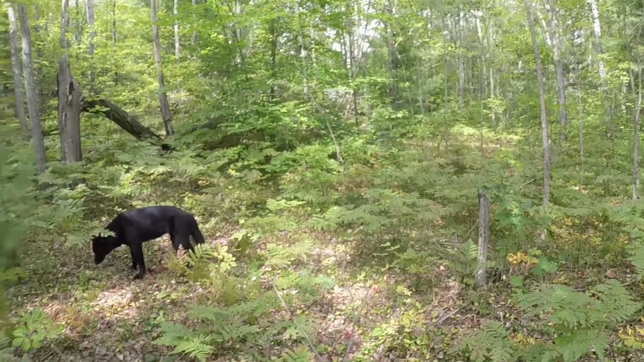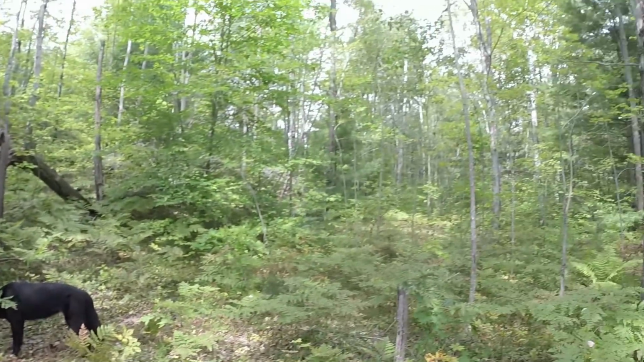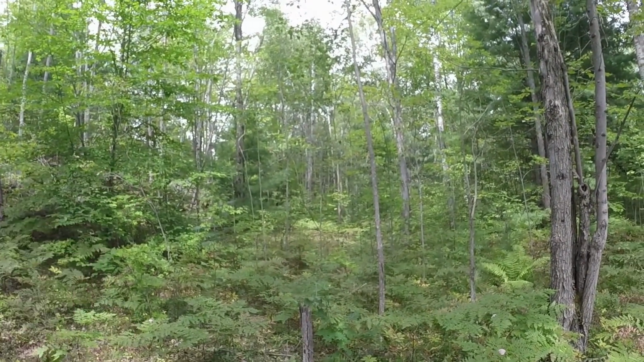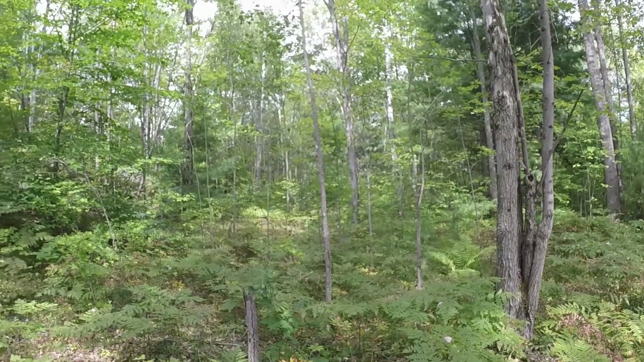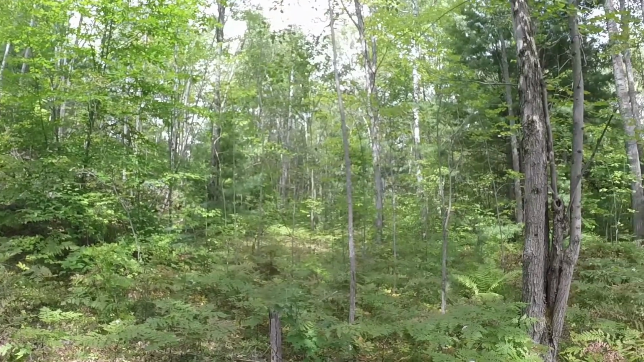So this is what the camera's looking at, right along the deer run here. You can almost see it straight through there. And the spot I like to sit is just up here on the rocks. Nice good view of this area. I really should come down here and do some trimming, get rid of these little trees. But I probably won't.